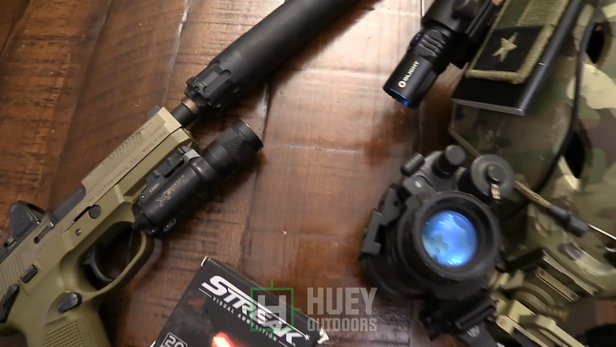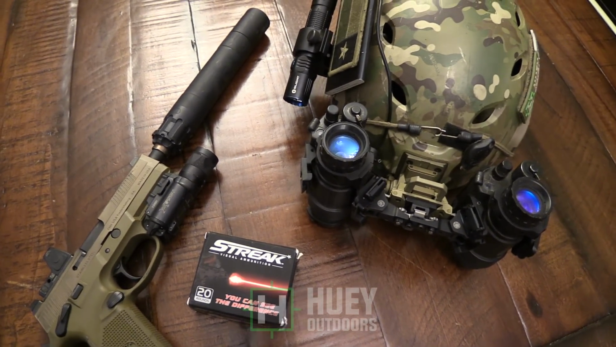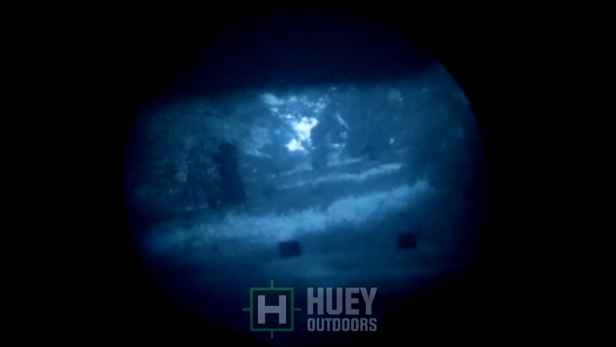I will say one thing: the IR light, the flashlight, it overpowers the camera. In real life, it does not do that. It has a real clean image. For some reason, it's going to overpower the camera.